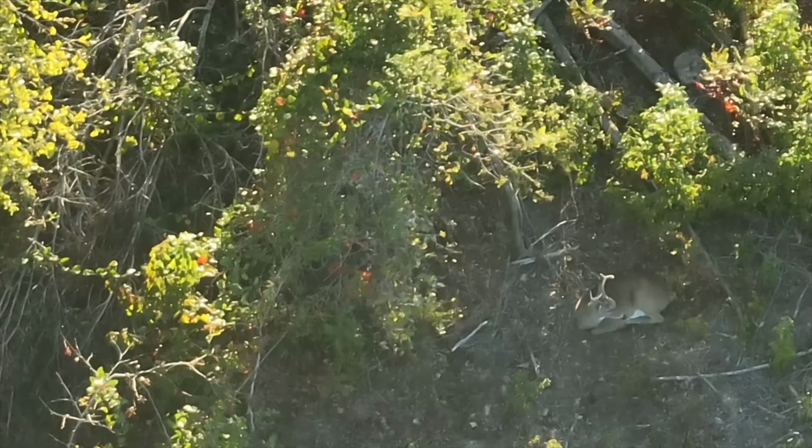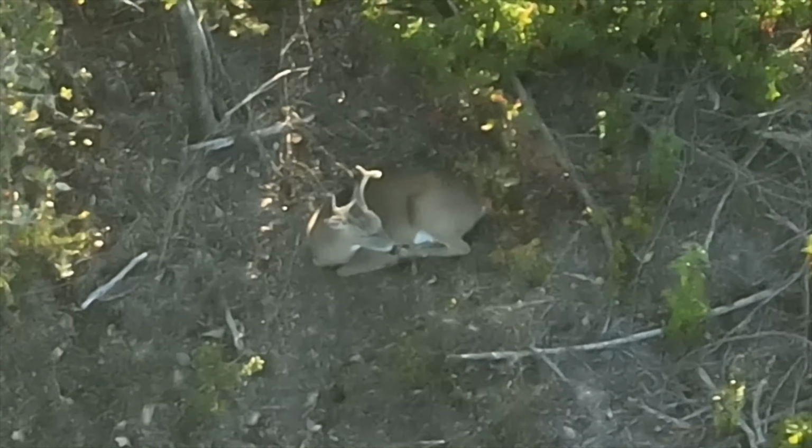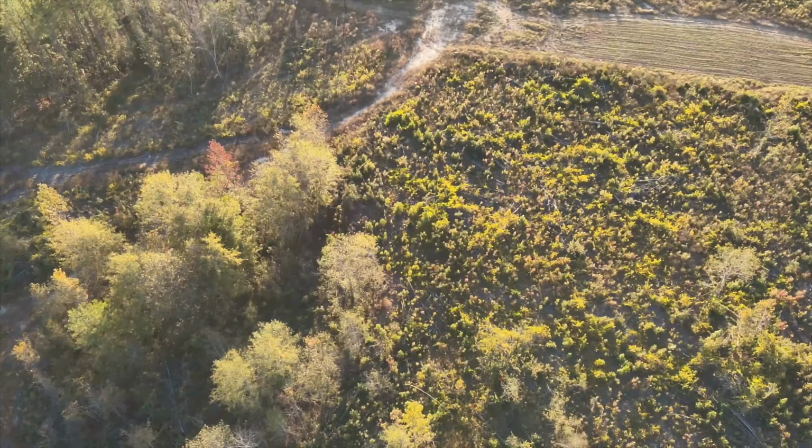Now look at this buck all alone. Look at where he's decided to bed. Very close to 3, down there at the end by the barn. That's where he's decided to hang out. Right as the sun's come up, he has bedded down right there.